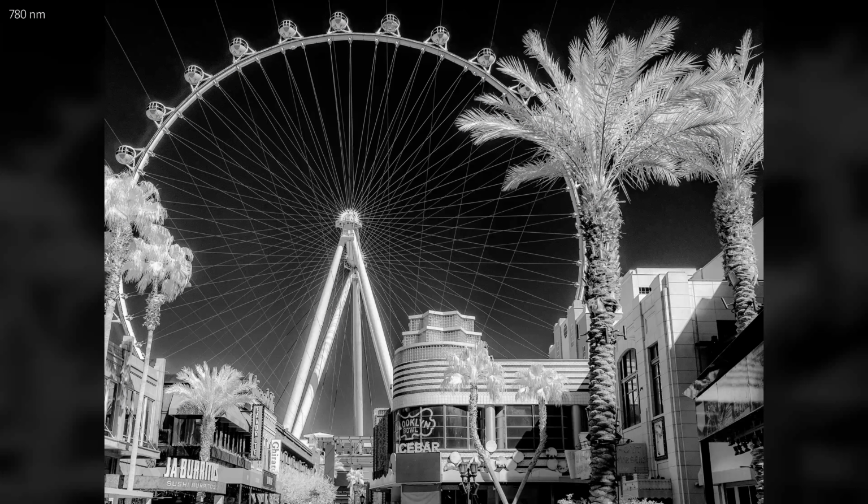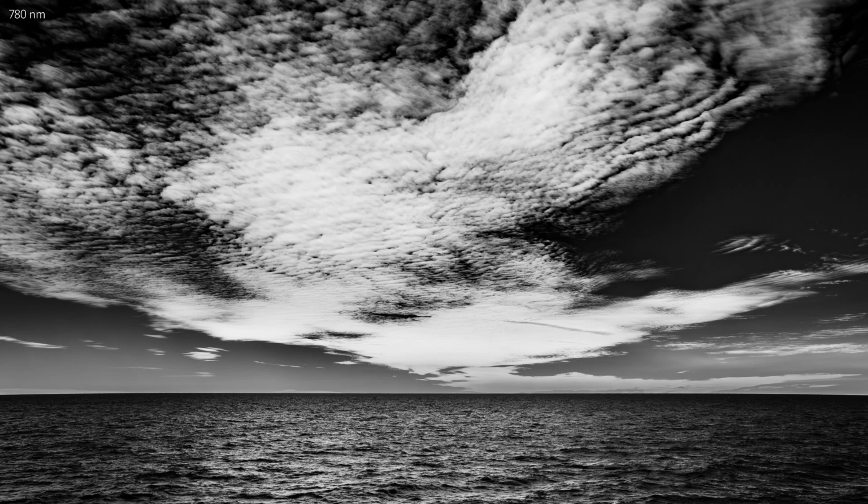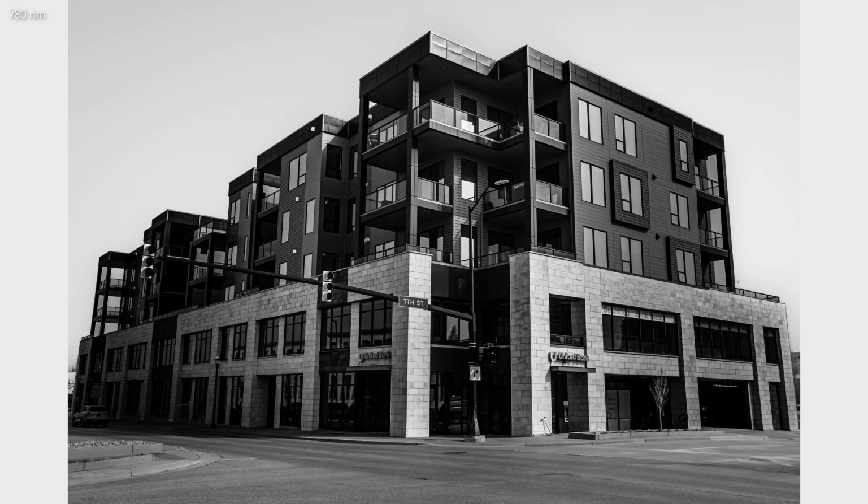The 780 nanometer filter is great for monochrome. In particular, I like high contrast monochrome images. This filter produced bright foliage. Check out how this underwater plant life pops in infrared. With a little bit of editing, you can also get dark skies, high contrast clouds, and dark water. It's also an excellent choice for architecture.